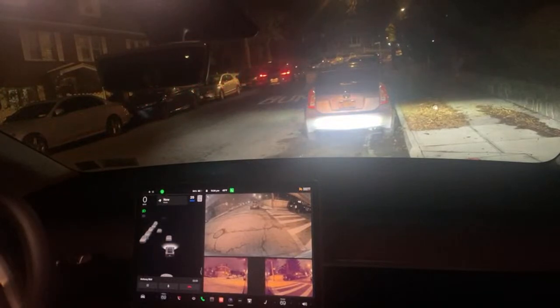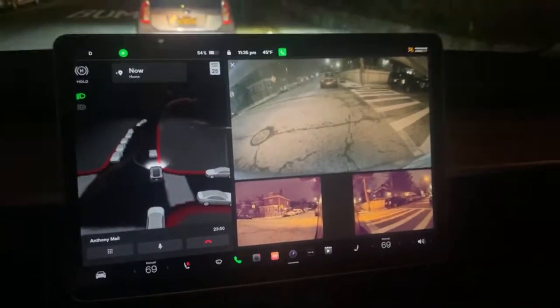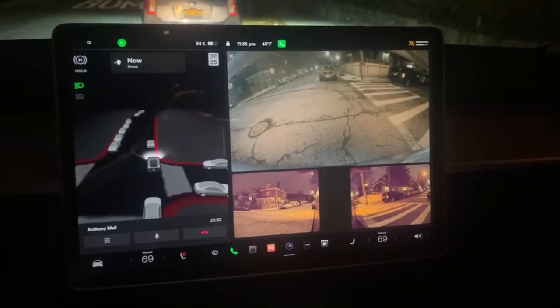That was awesome, I think. I hope it went well on here. I hope it wasn't shaking too much. And tomorrow I'll try a video in the morning if I can get up in time, and try to do the same placement of the camera in the daytime.